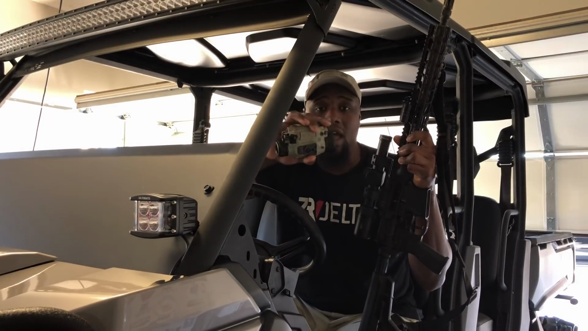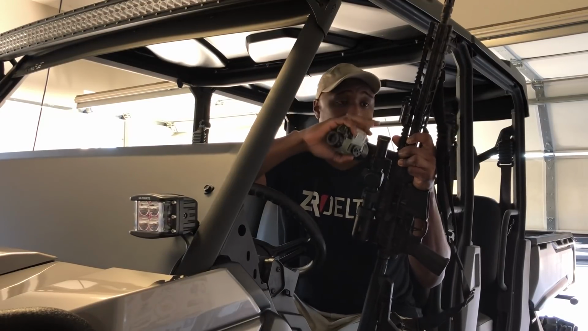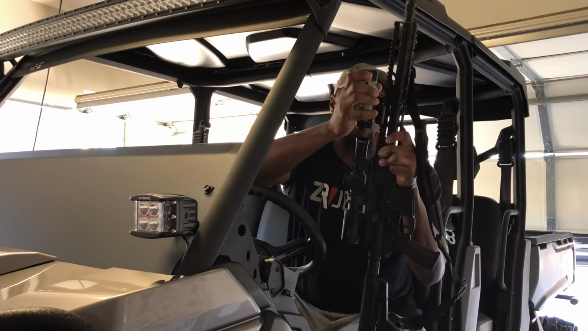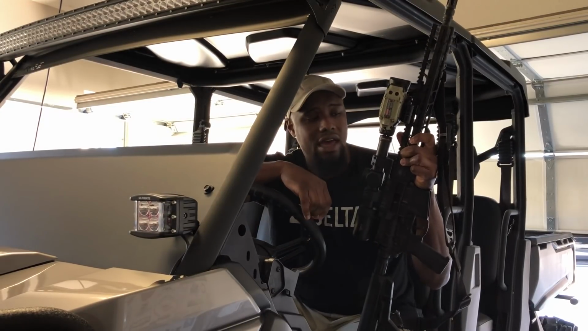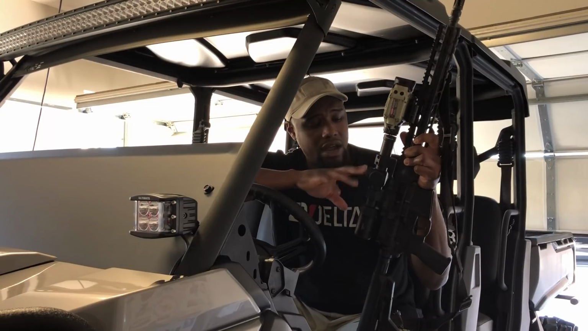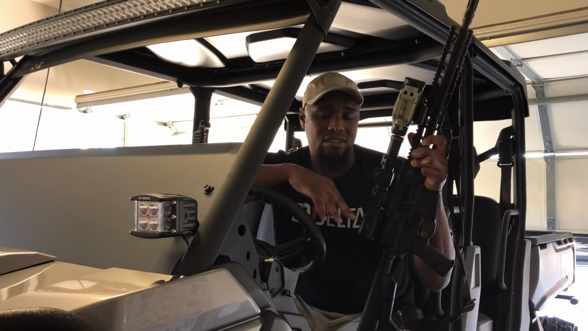So once I find the animals and I detected them and I got them, I picked them up, I will go ahead and using this Wilcox mount, it just slips right on in there. It's locked in and ain't coming out. And so I'll have that on. Right now I'm running the Vortex Gen 2 PST 1 to 6.